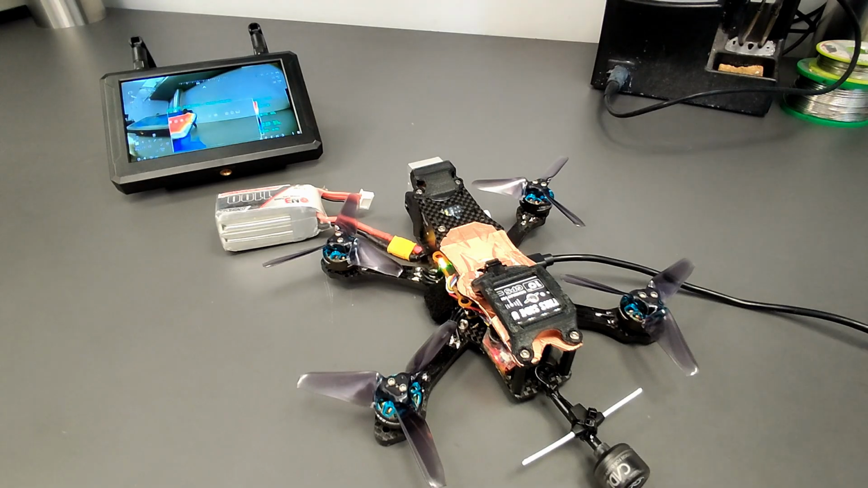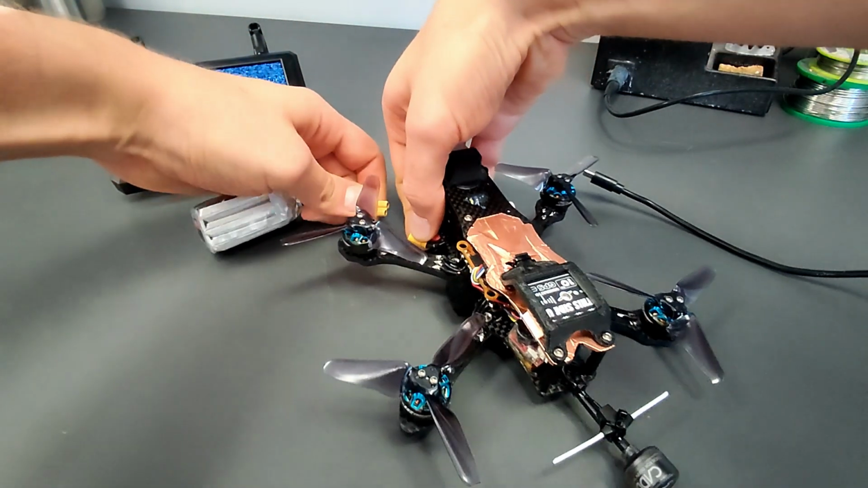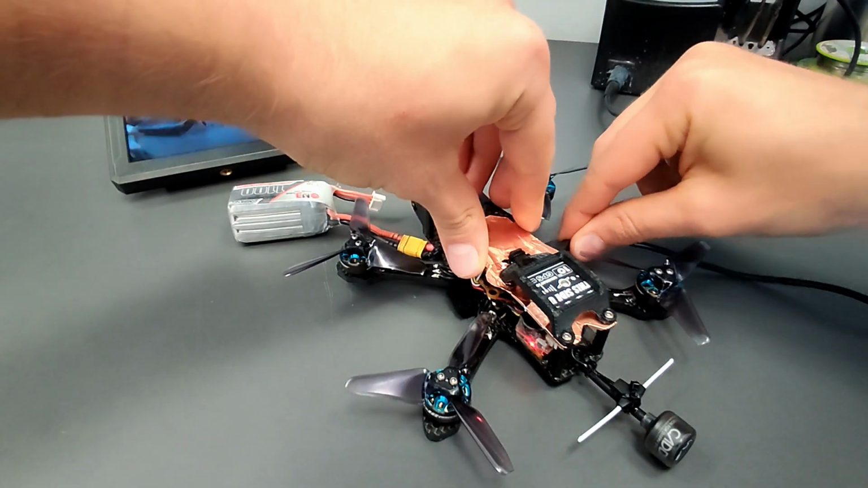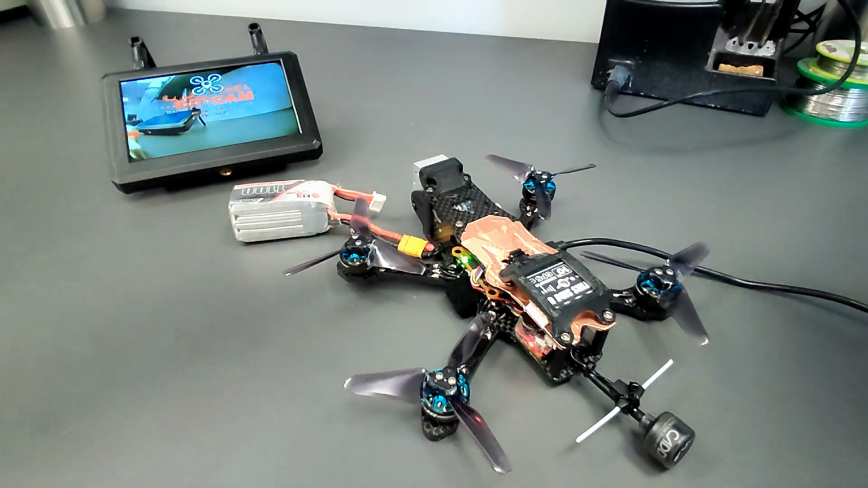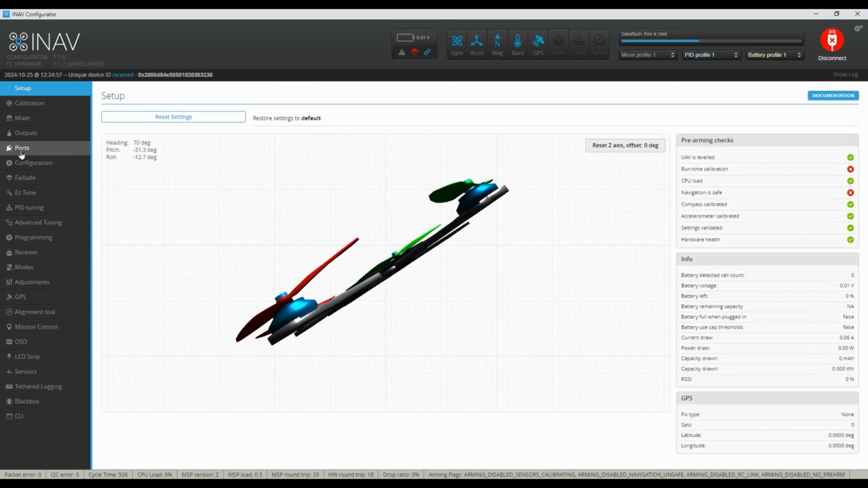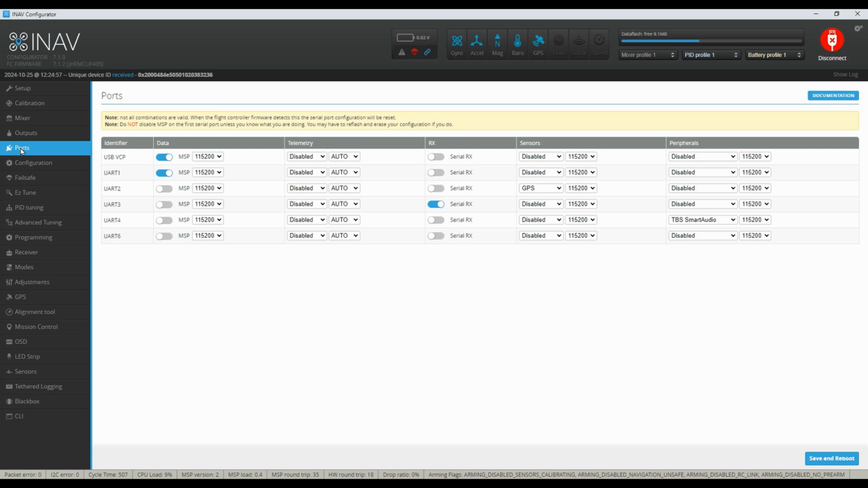It is now necessary to disconnect the battery and USB in order to reset the FC from the wrong passthrough mode. The board can then be selected again. If you are not sure which board the IR-CAM is connected to, you can view the setting in the corresponding configurator under ports. An MSP connection is required for the IR-CAM.